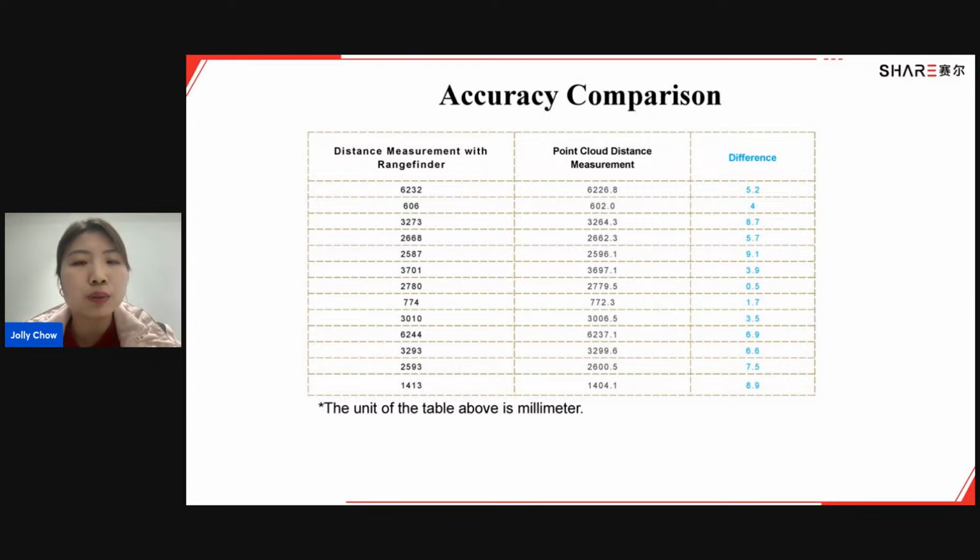Here we have two groups of data from distance measurement with rangefinder and point cloud measurement. As we can see, the difference between the two groups of data is within 9.1 millimeters.